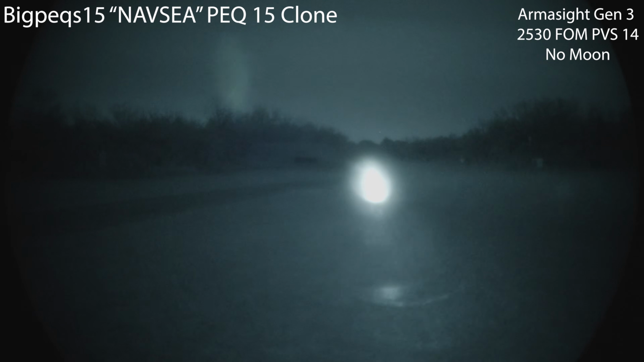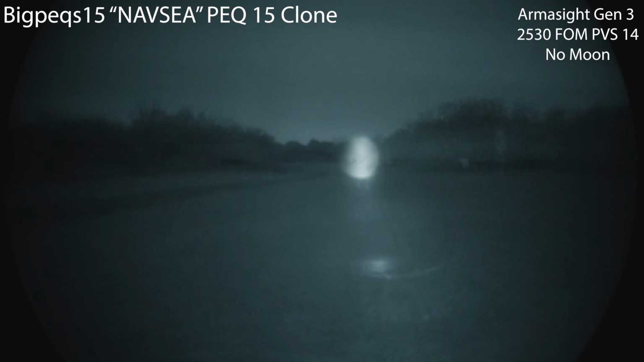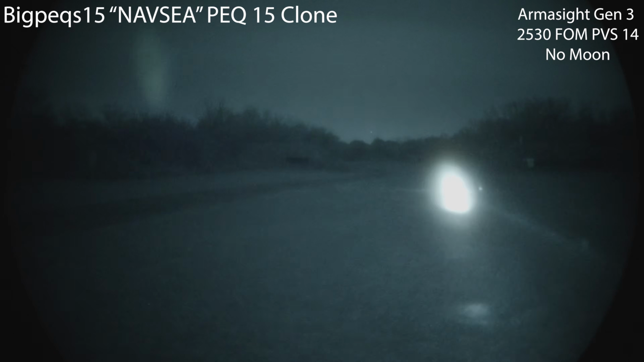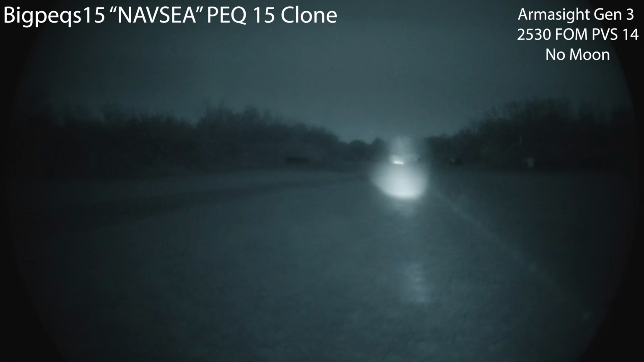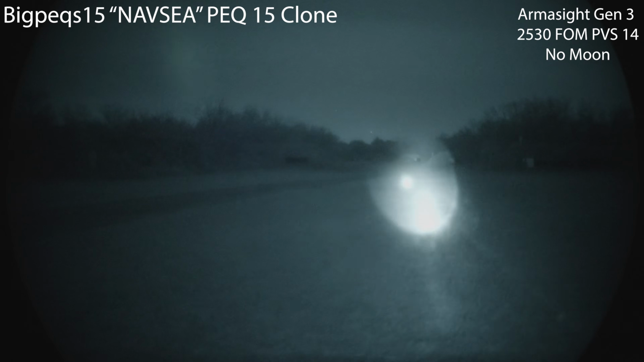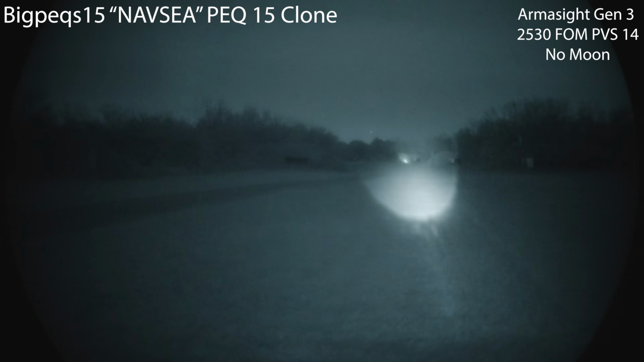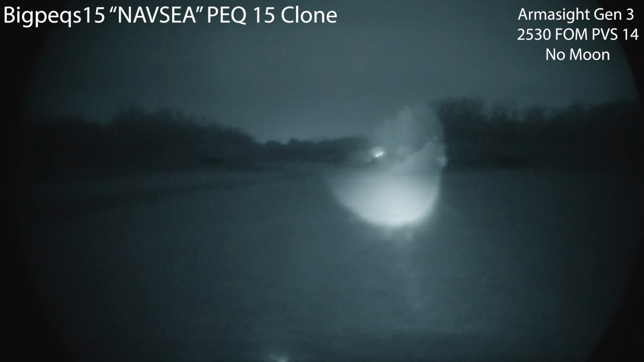So this one has quite a strong illuminator. Let's go ahead and show you that laser beam too. So no diffuser on the laser. I'm gonna go ahead and diffuse the laser, see if it makes it more usable. It's still pretty spicy. Very, very strong illuminator on this.